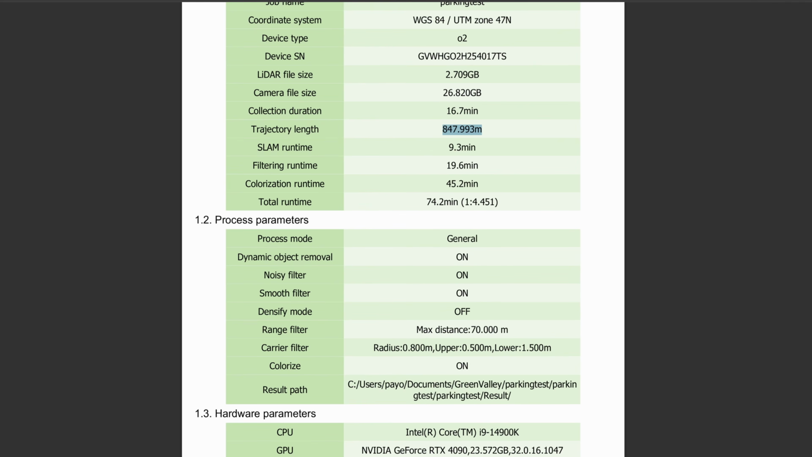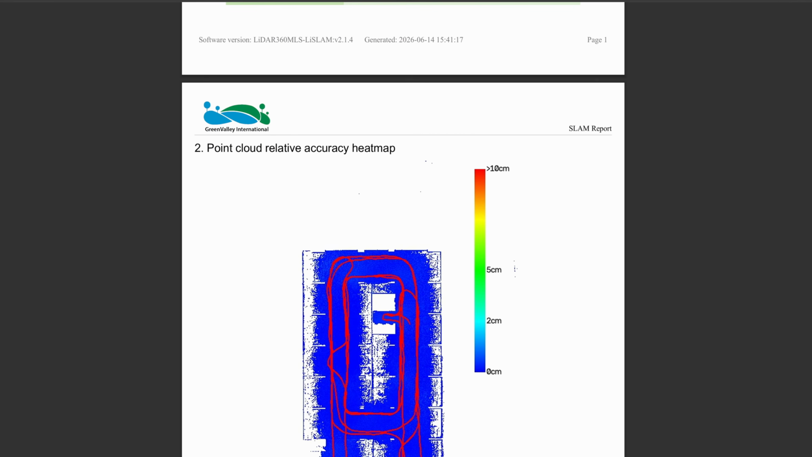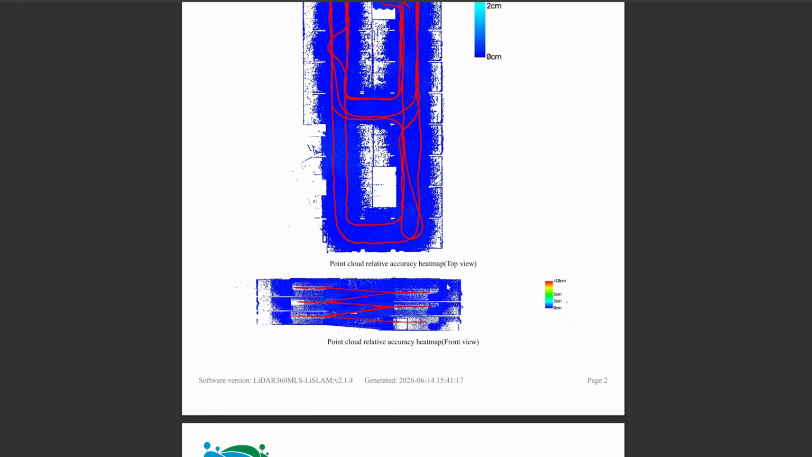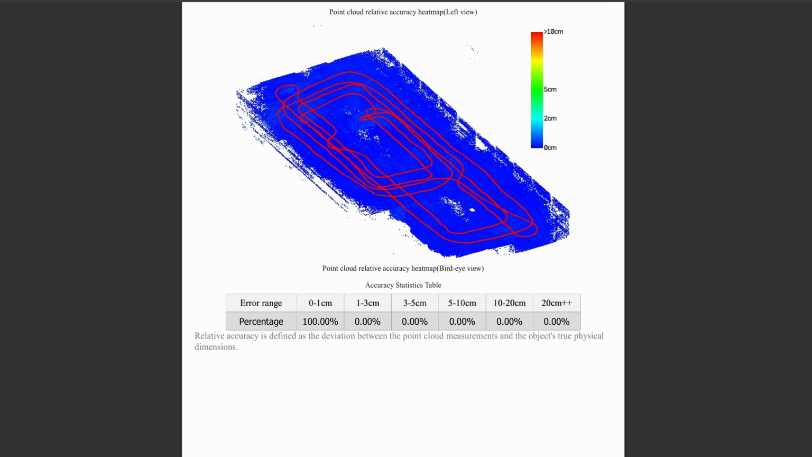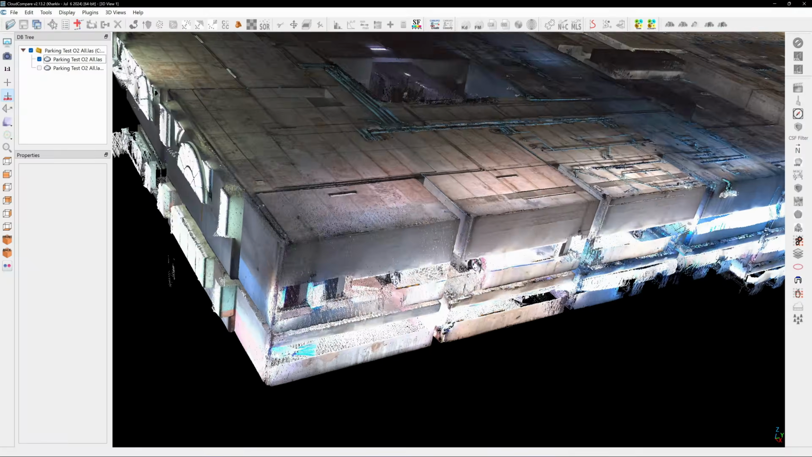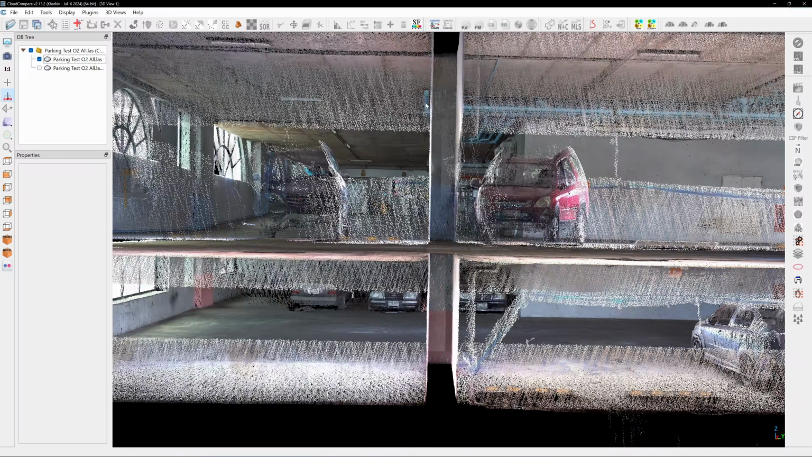Now let's look at the LiGrip O2 result. The remapping took 74 minutes to process and the camera file reached nearly 28 GB for just a 16-minute scan. That consumes a significant amount of storage. The report claims that 100% of the scan data falls within 0 to 1 centimeter of accuracy. However, I know these accuracy reports aren't reliable. The scan produced 340 million points, and when checking the column alignment, they appear to be vertically aligned.